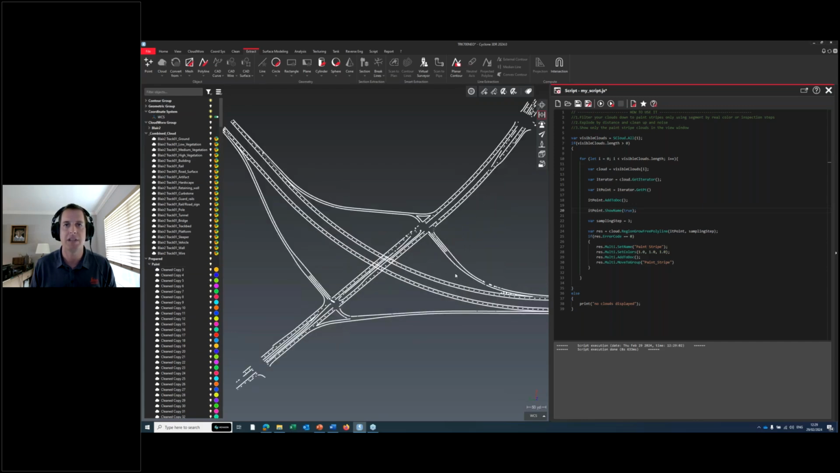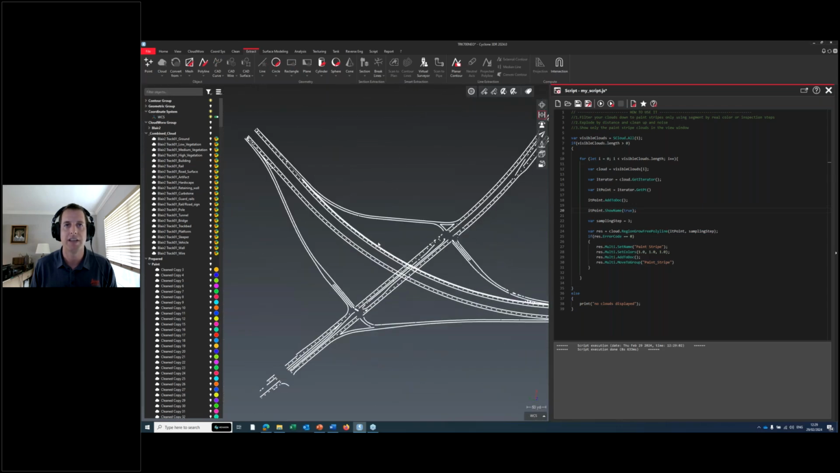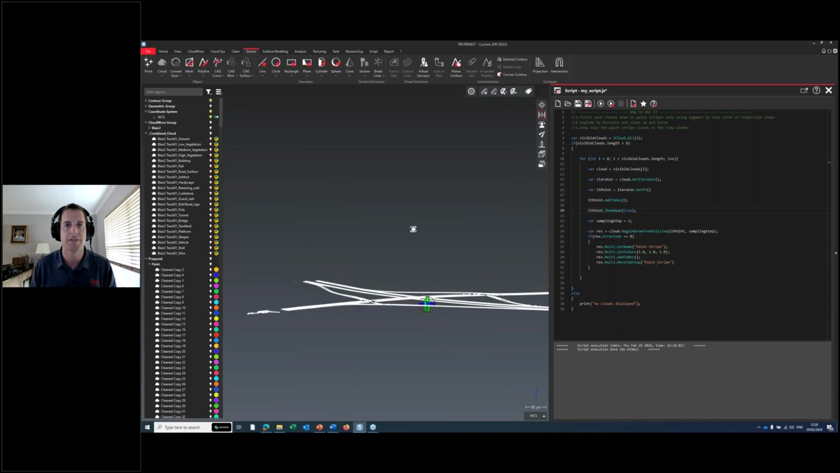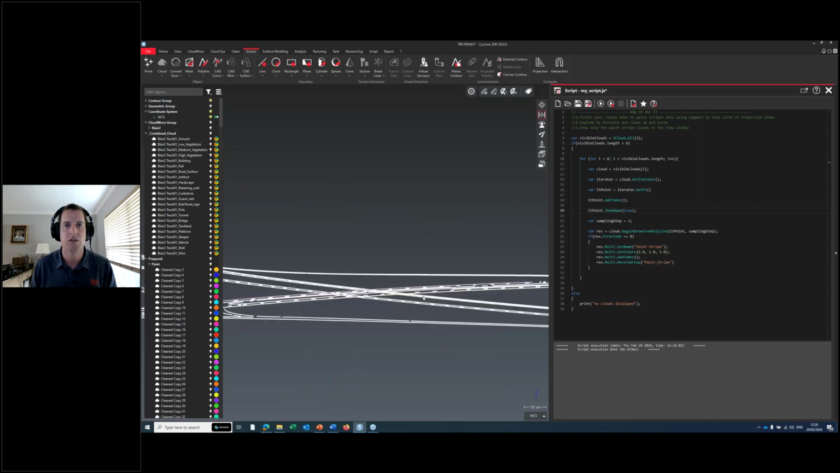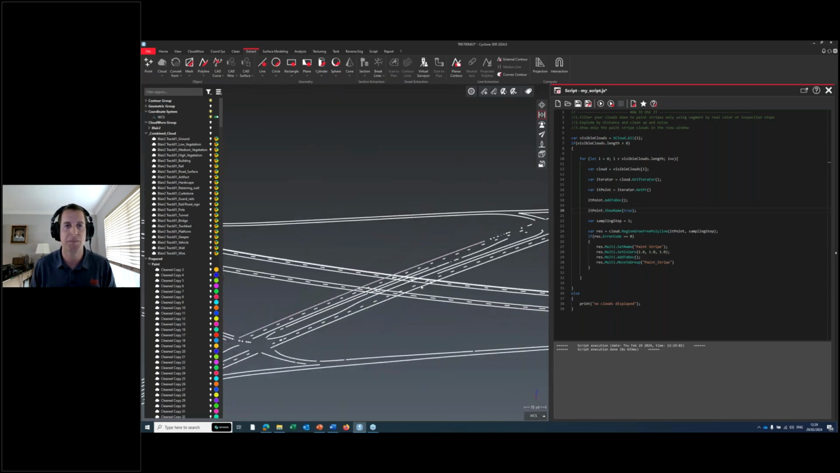And there we go. We have 3D polylines. Each one of these is a 3D polyline that follows the curve. And so again, 3D. There we go. Yeah, so it follows it dead on. You got all your center stripes.